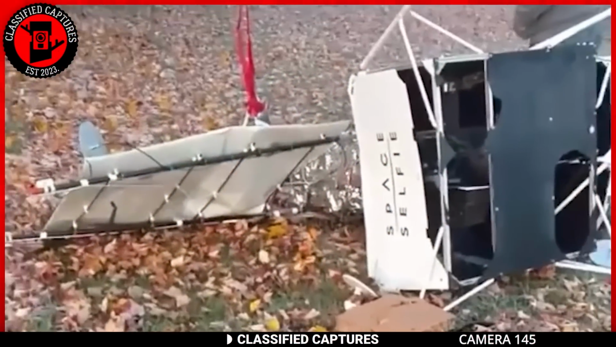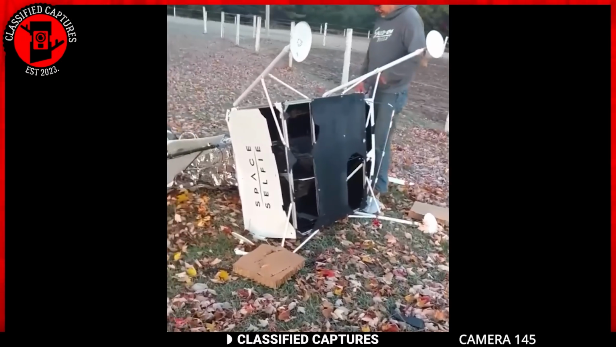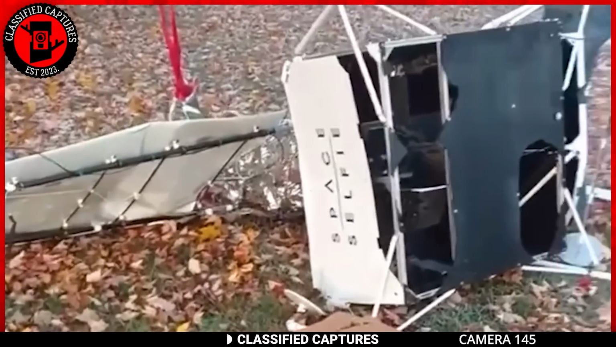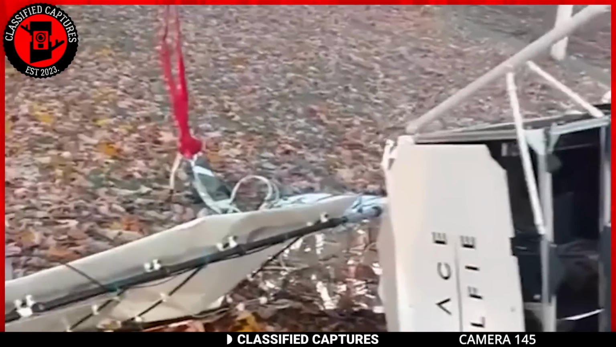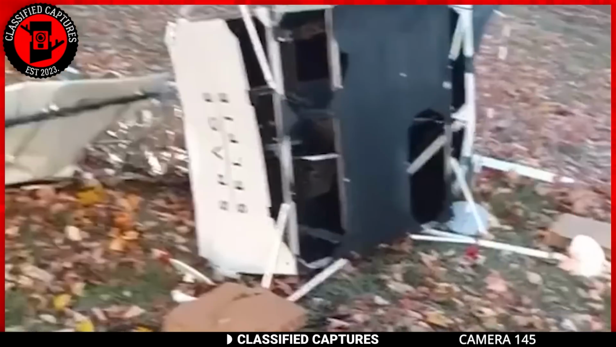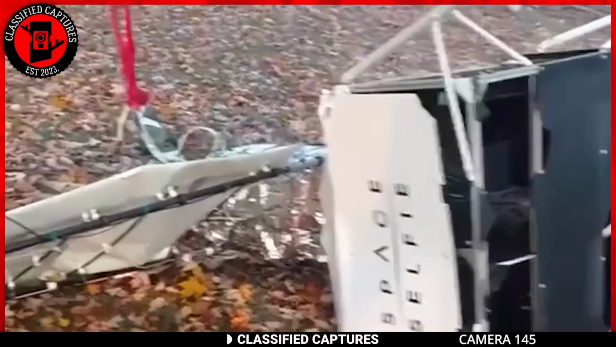You might want to buckle up for this one. Imagine you're chilling in your backyard, and out of nowhere, something falls from the sky. You go check it out, and voila, it's this device with solar panels on it, and to top it off, it's got the words Space Selfie written on it. Now, that's not your everyday backyard discovery.